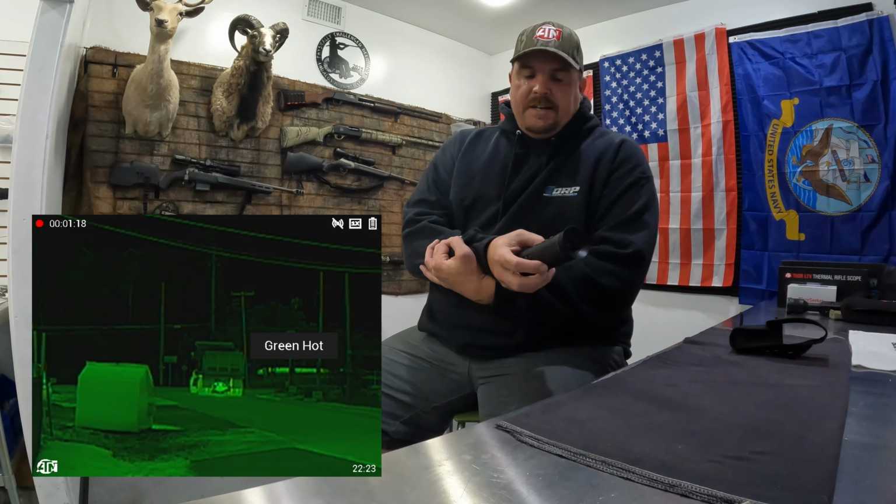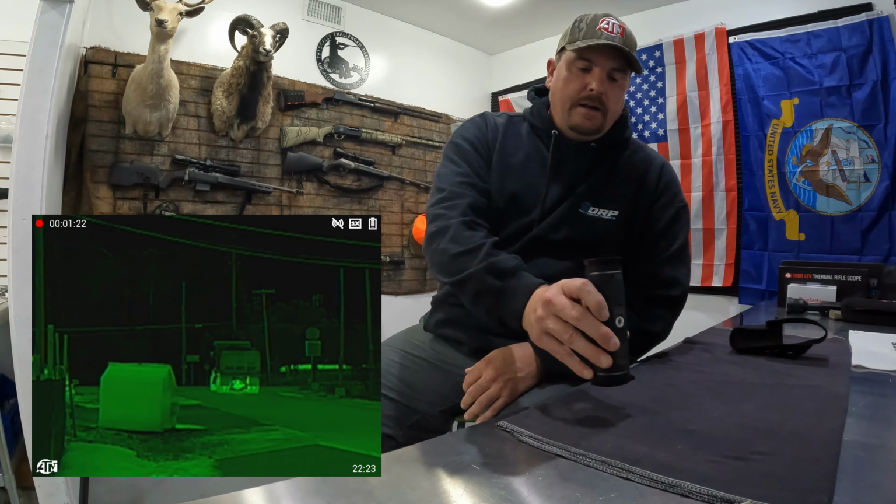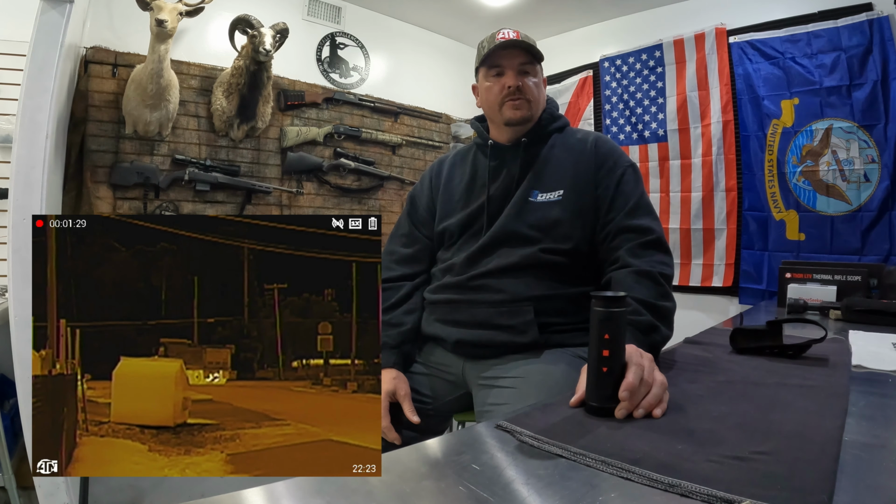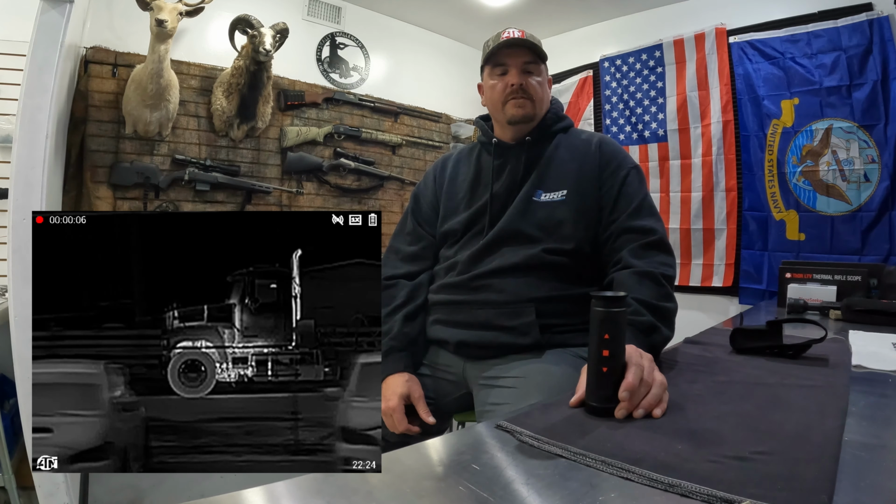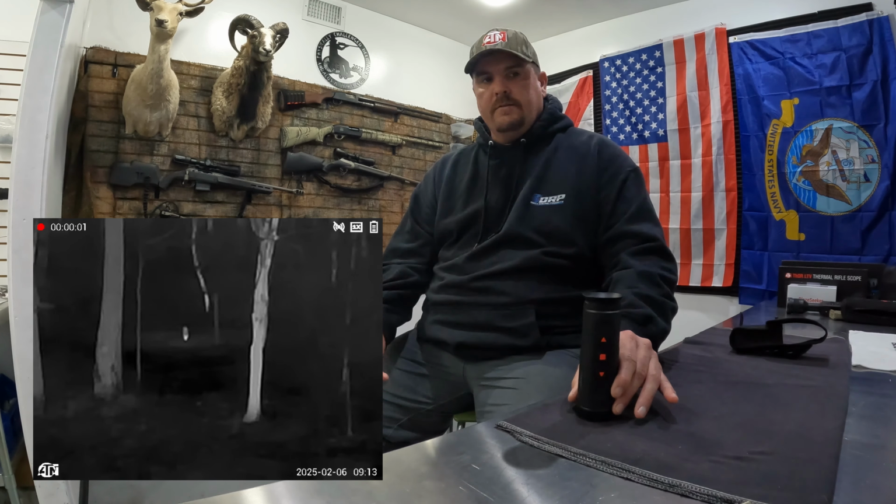The next video I'll attach is another semi-truck, because I like semi-trucks. After the semi-truck, I've got a video of a raccoon that I got from the stand. This raccoon was about 70 yards from my stand, and I'm about 20 feet up. I filmed this raccoon at night. It's obviously not a big raccoon, but you can see it. That's pretty cool. I can make it out. And had I not had this, I wouldn't have seen that raccoon, because I didn't hear it. I didn't know it was there. I was just scanning around with this and was like, oh, there's a raccoon.